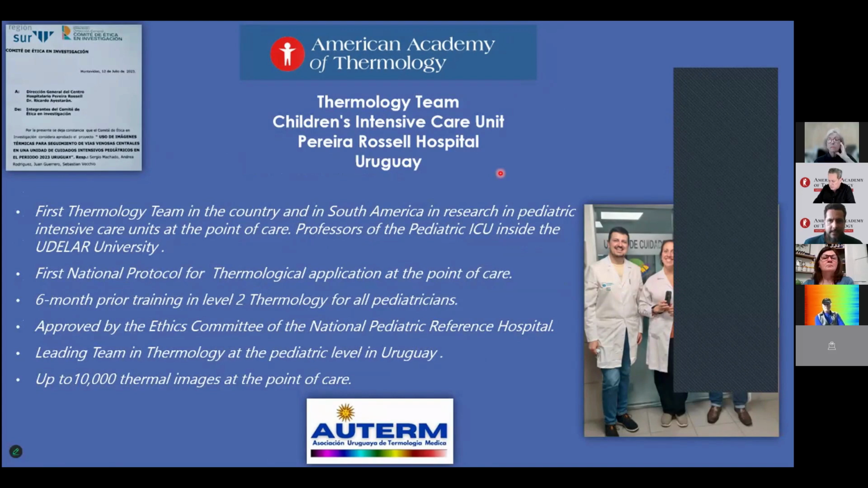Why is thermology important now in Uruguay? Our thermology research since 2023 is now confirmed by 25 physicians and nurses, and inside the learning of thermology, all physicians trained in thermology level 2, in Bern, the first thermology team in Uruguay and South America researching in Pediatric Intensive Care Units, everything at the point of care.